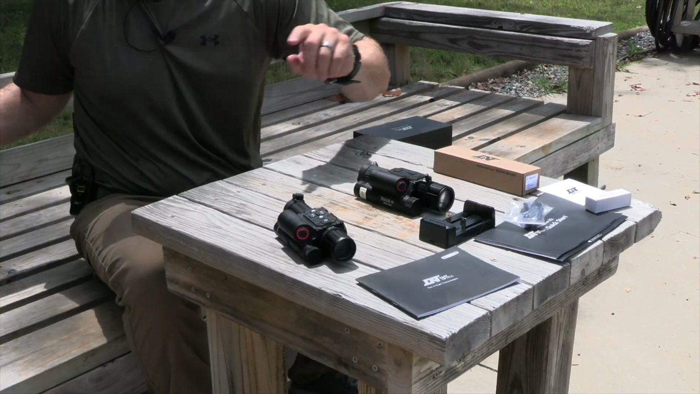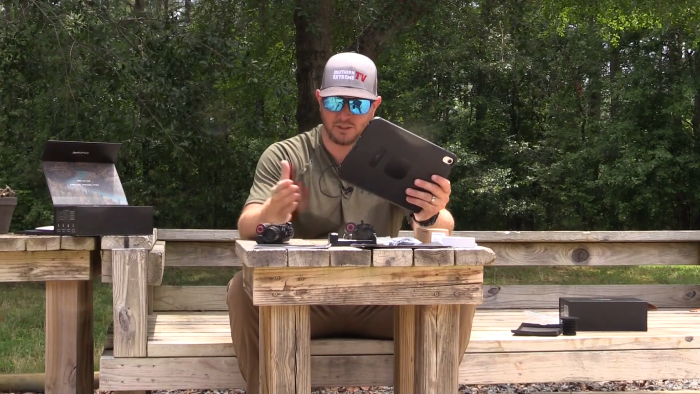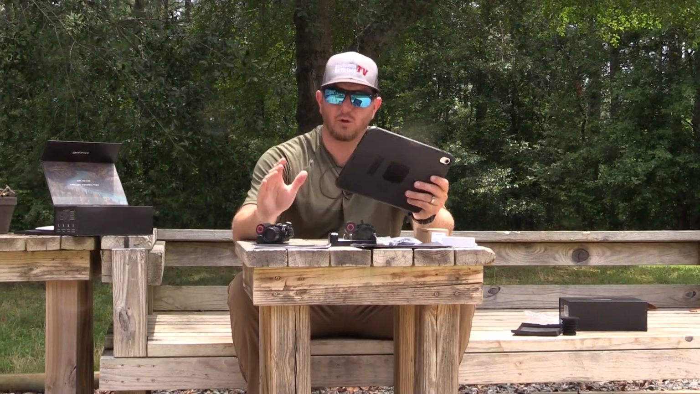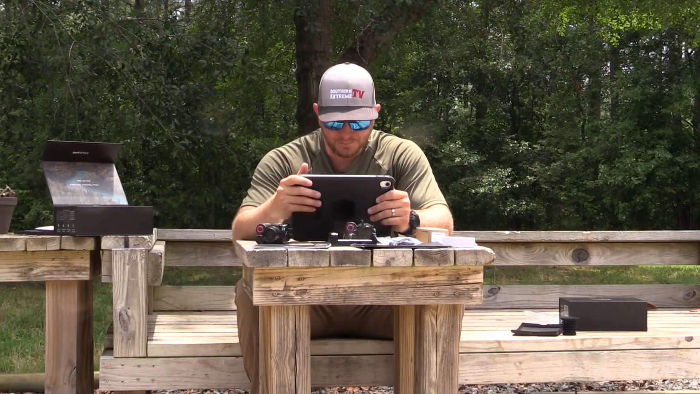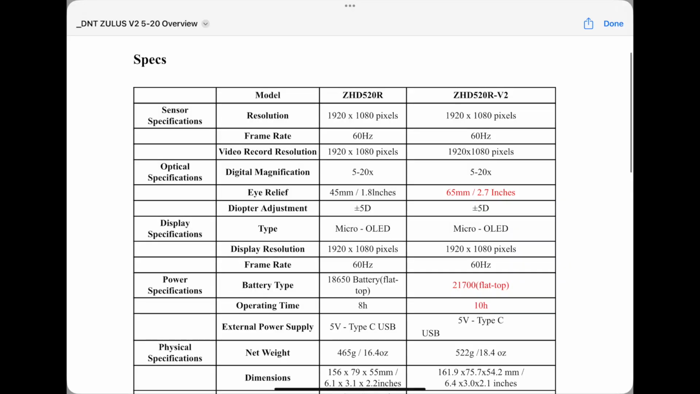Now I want to read through, because again I'm not great at memorizing all of the specifications between each one, so I want to go through briefly and just read some of the comparisons between the 2. So with the V1, you get a sensor resolution of 1920 by 1080. You get the exact same thing with the V2. The refresh rates on both of them are 60 Hertz, so there's not an upgrade in the refresh rate.